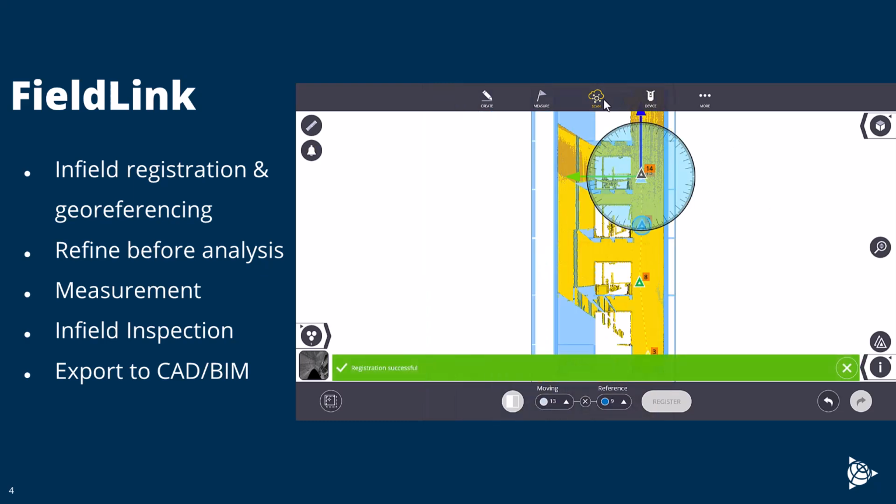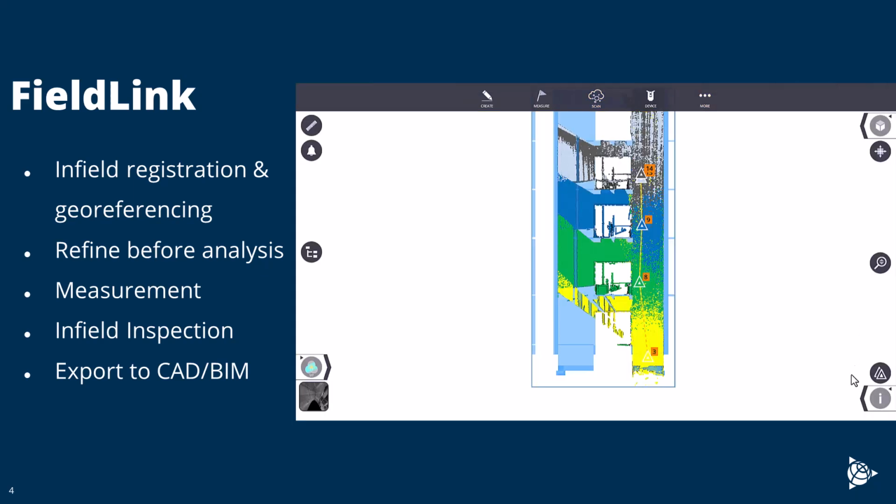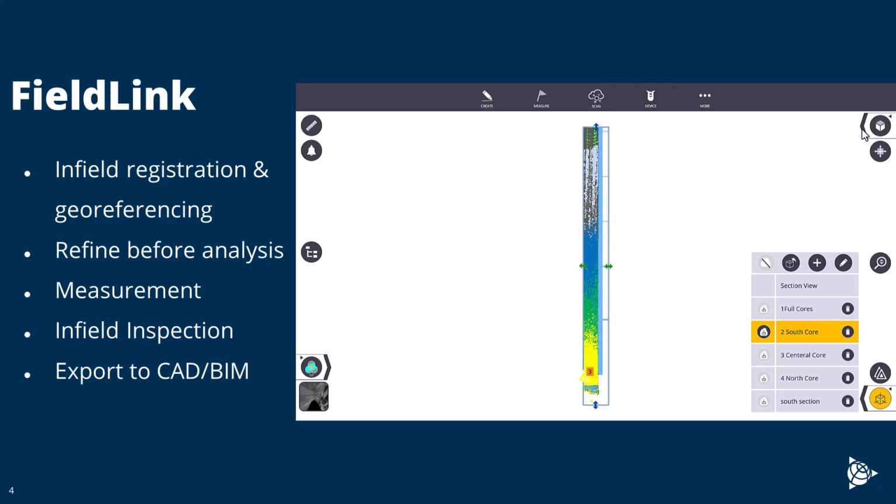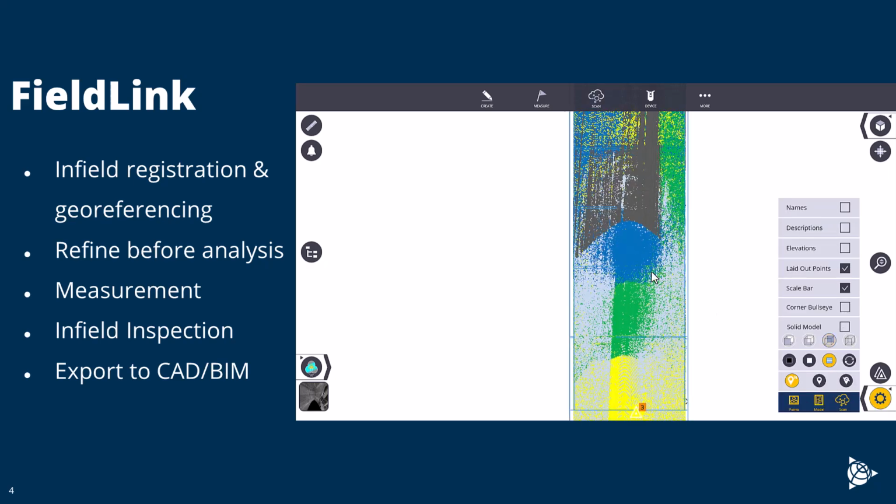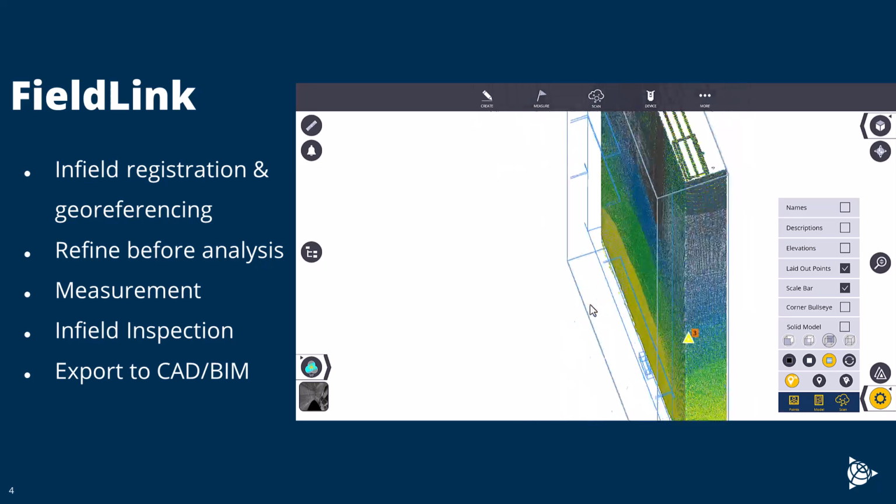Now, before going to RealWorks or even doing an analysis in the field, I'm going to check the registration and make sure visually everything's lining up well. Doing this with the section box, I can look at the back wall, and turn off the model just because it's not needed for this portion, to make sure everything's lining up together nicely, meaning visually there is no kind of bump out.